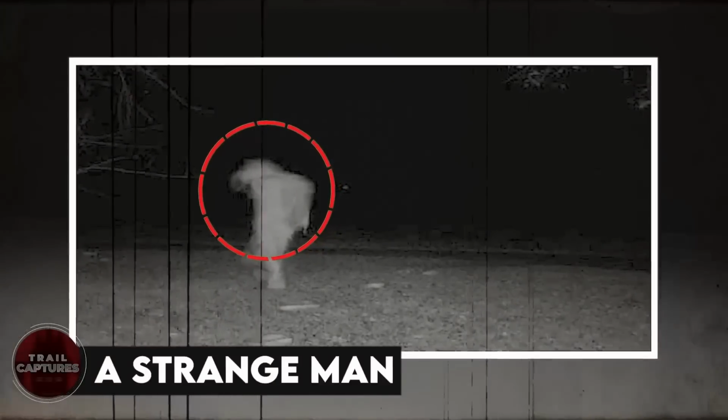A strange man. Maybe the picture captured on this trail is of a man, or maybe it's not. The way he's standing doesn't look like a normal human being. But in that case, what was it? Have aliens resided in the deep dark woods, or is it something more creepy and more eerie than aliens?